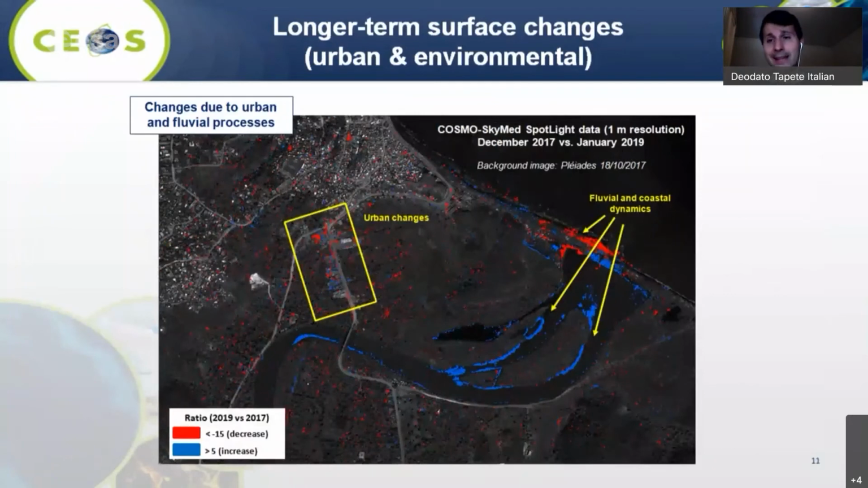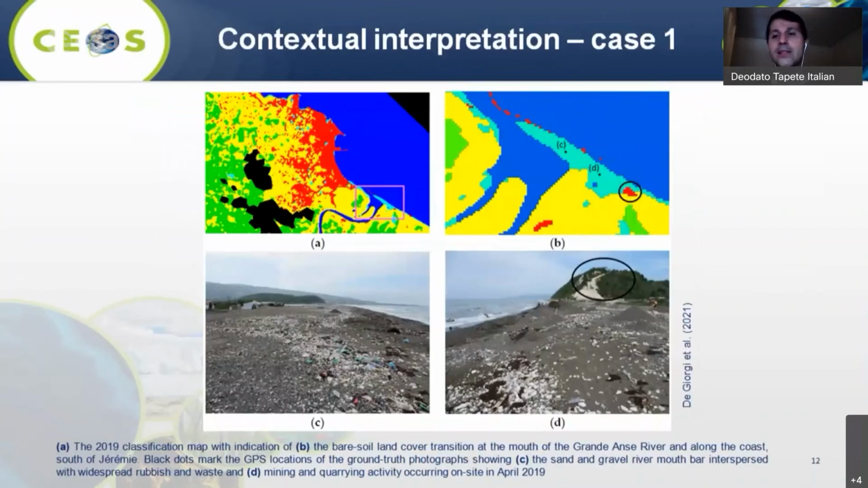And of course, we are in an environment which is not only urbanized, but also quite natural. We have a river, the Grandance River. Of course, we monitored over the following 3 years what happened to the local ecosystem and the coastal areas. And interestingly, we captured some surface changes that we could not explain just using our own rationale of monitoring a recovering area, like, for example, in Europe. And I can show you some examples of what I'm referring to when I talk about contextual interpretation.